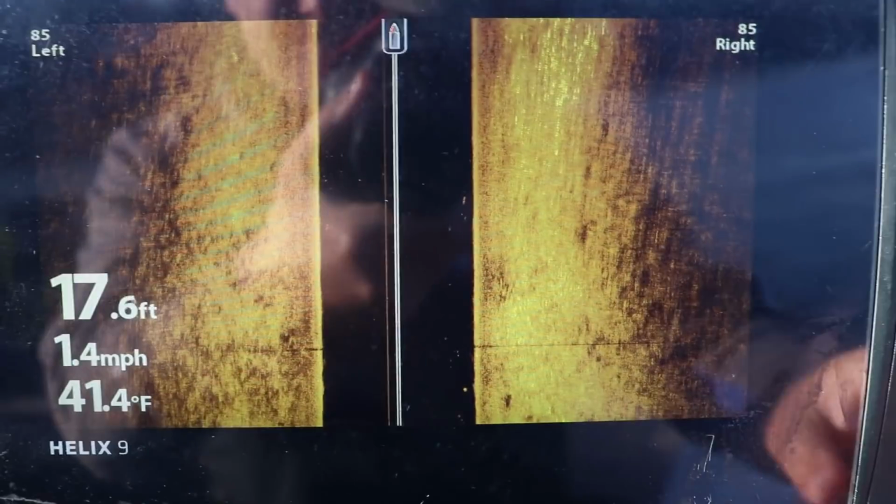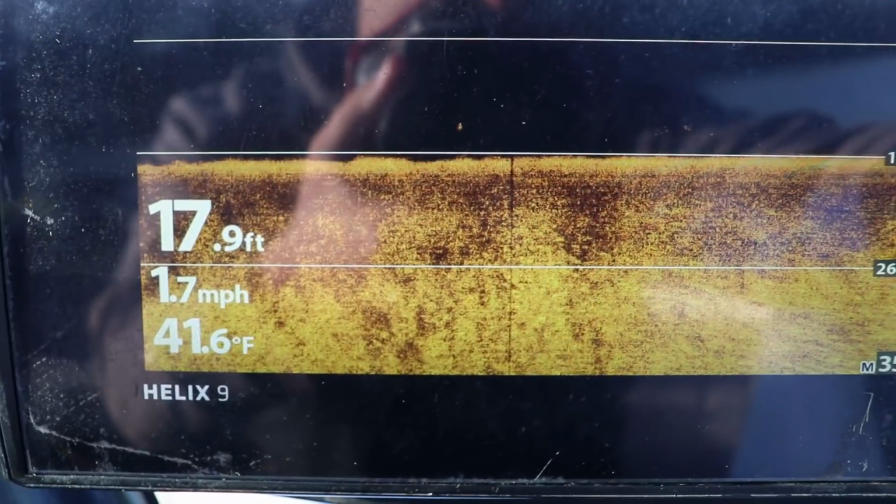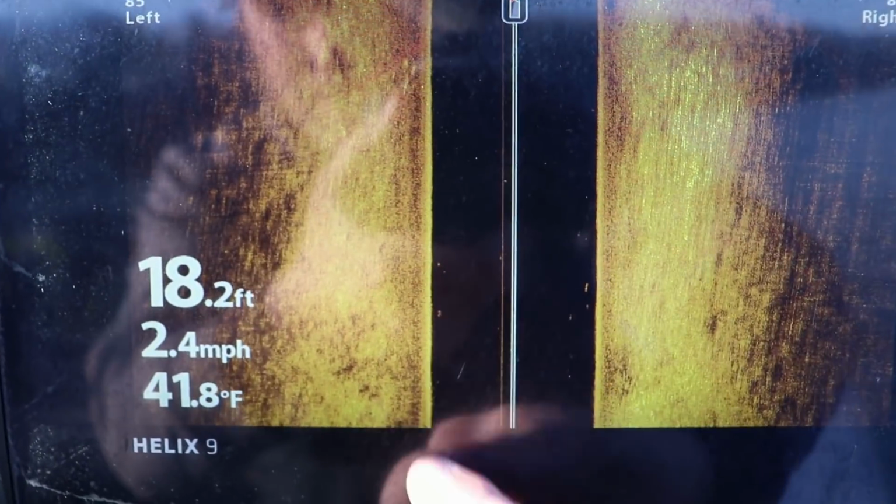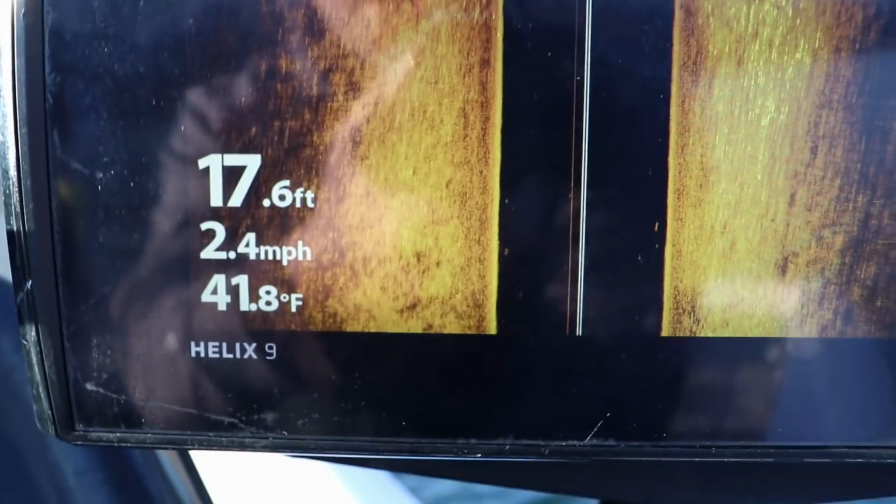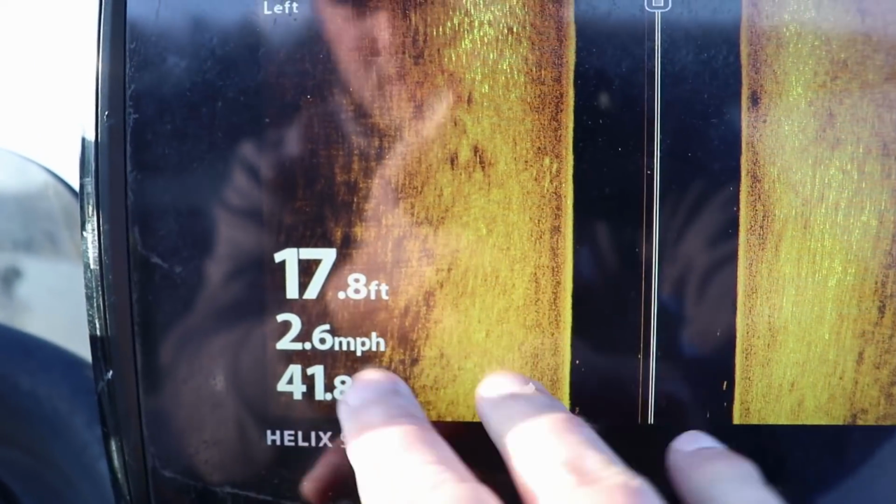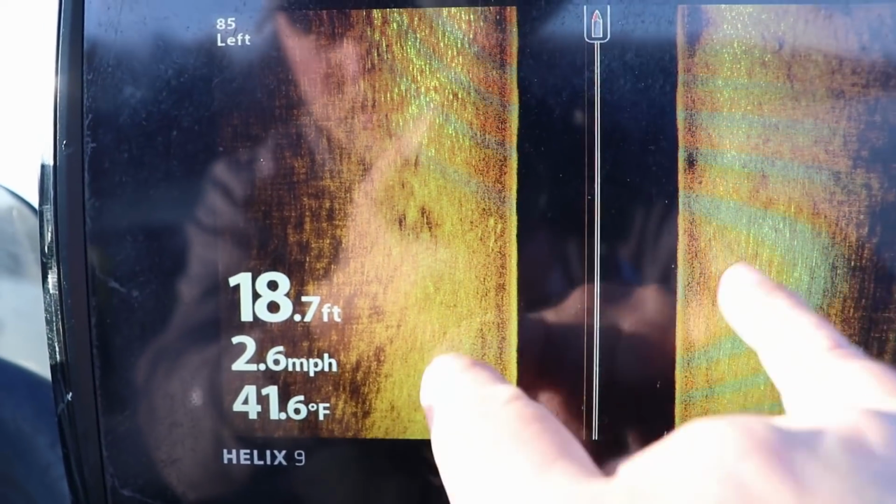This is what I'm seeing on my side imaging. See these little specks? These are all fish. Now there's probably crappie and bluegill mixed in. But you see these darker areas? Okay, those are barren soft bottom. See these bright areas? That's harder bottom.